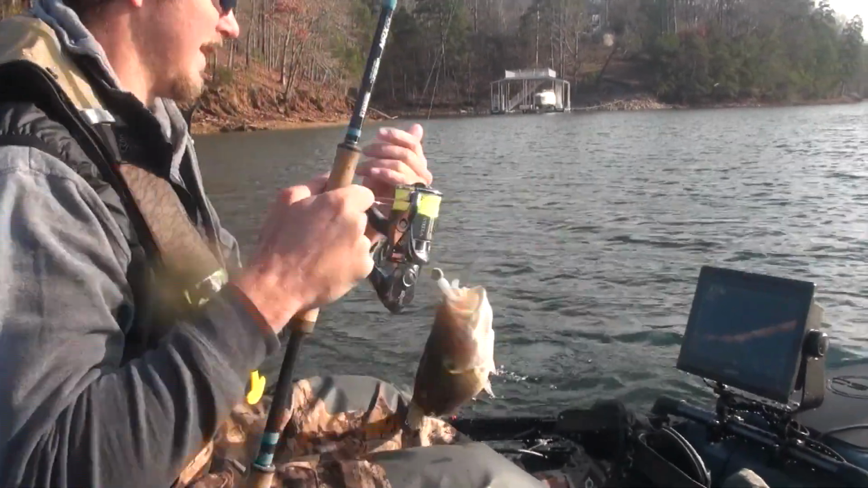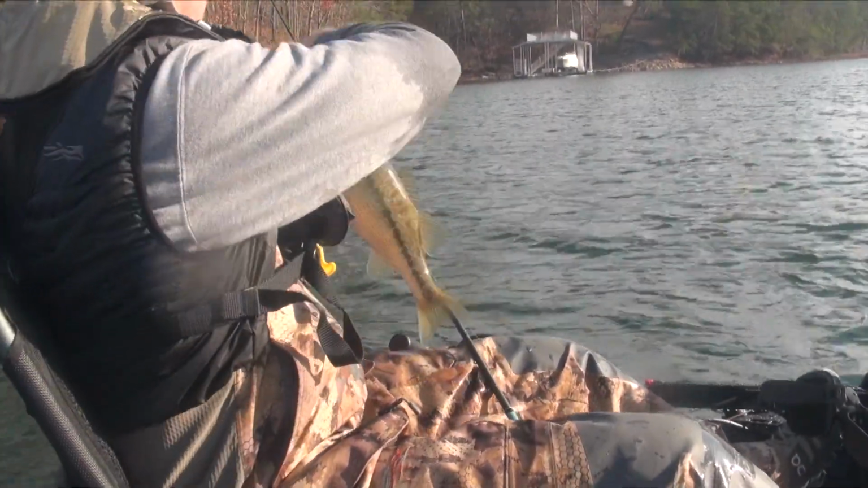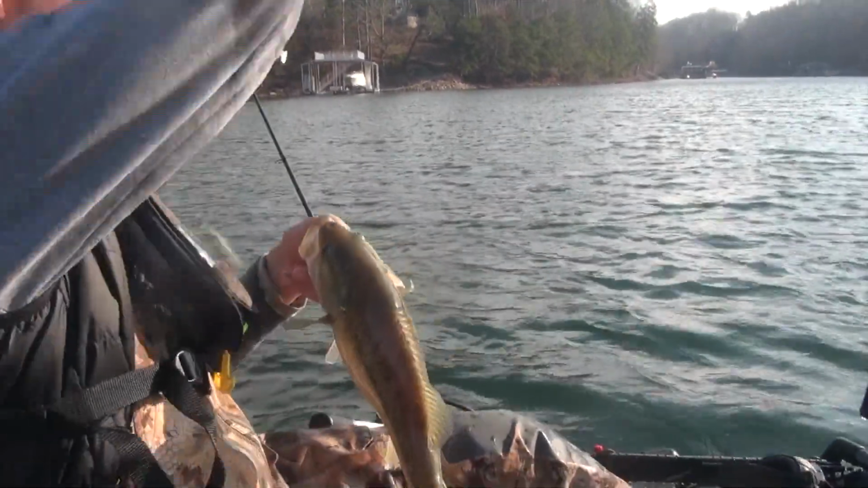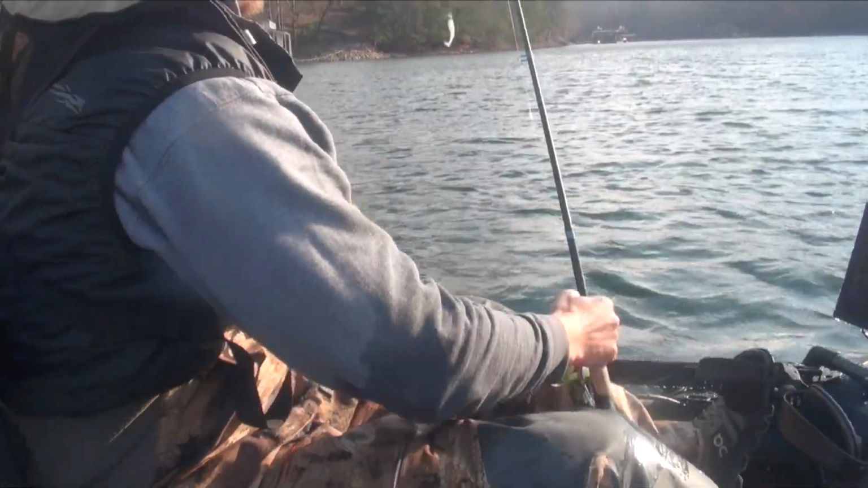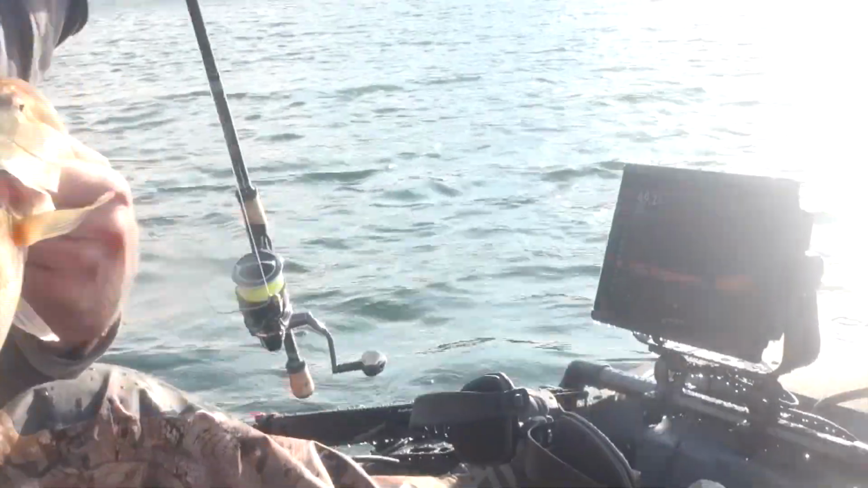Didn't take long. Ooh. Yeah. Spotty bass. Little. Nice, man. Yeah. Here he is, and there are all his buddies on the bottom. Yep. See you, buddy.